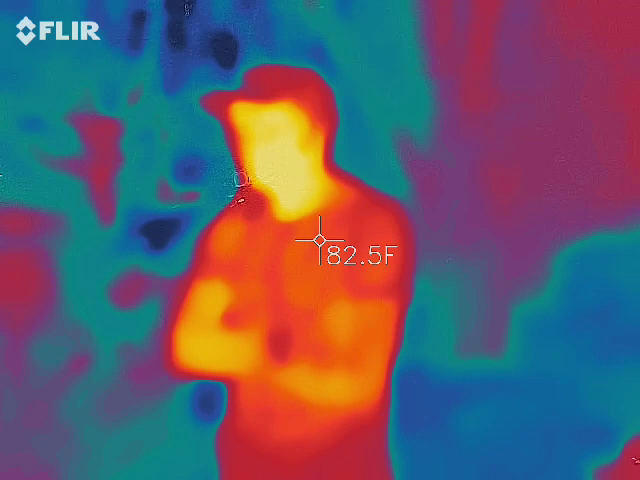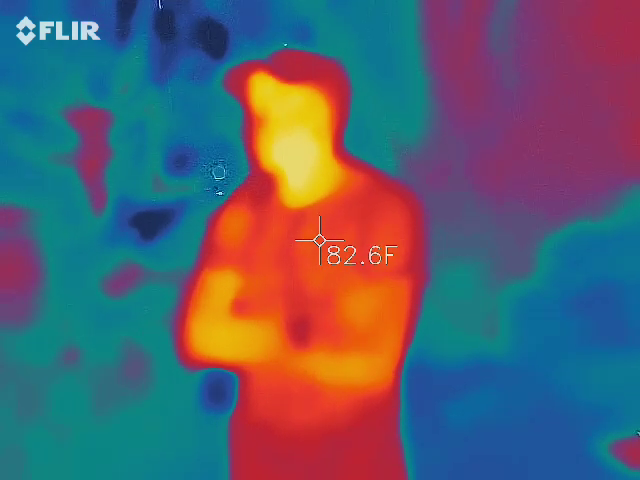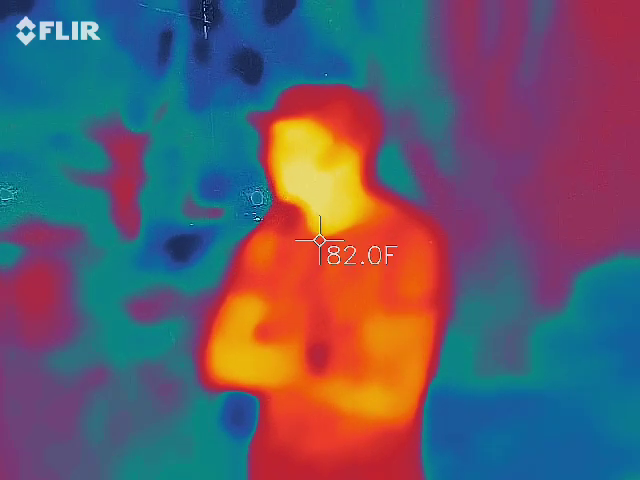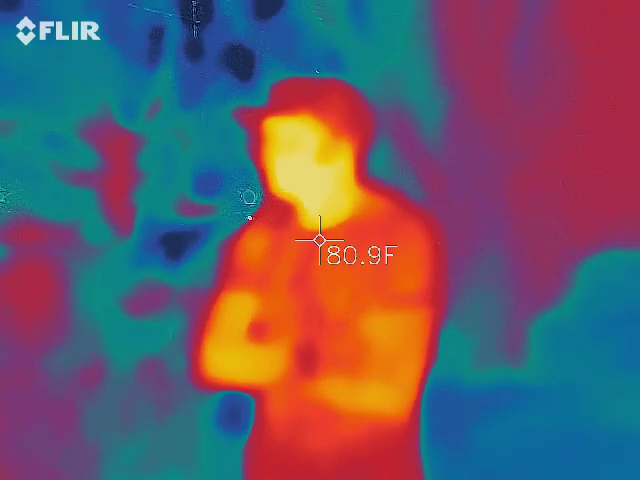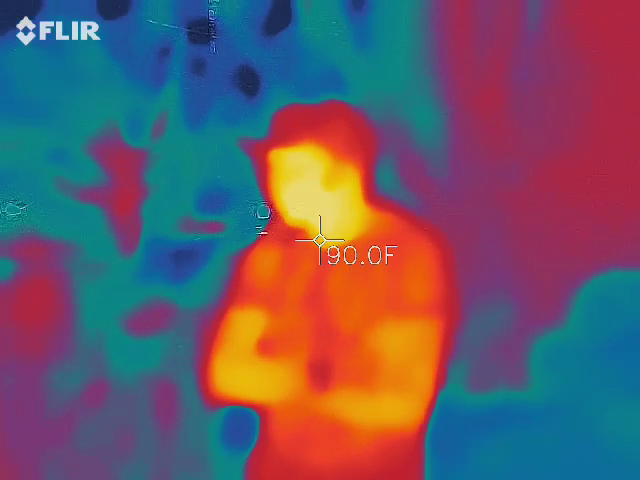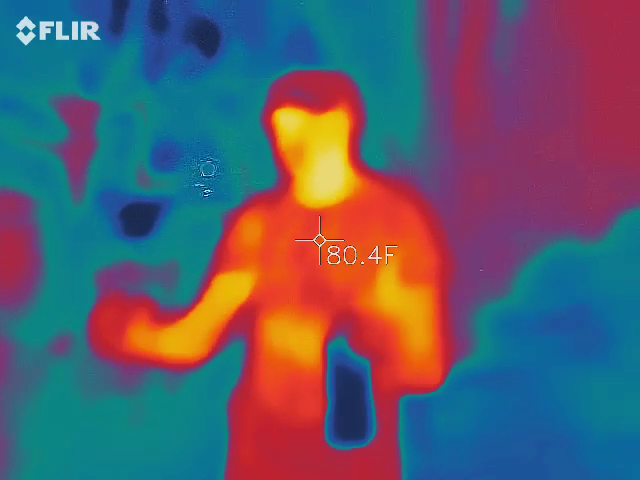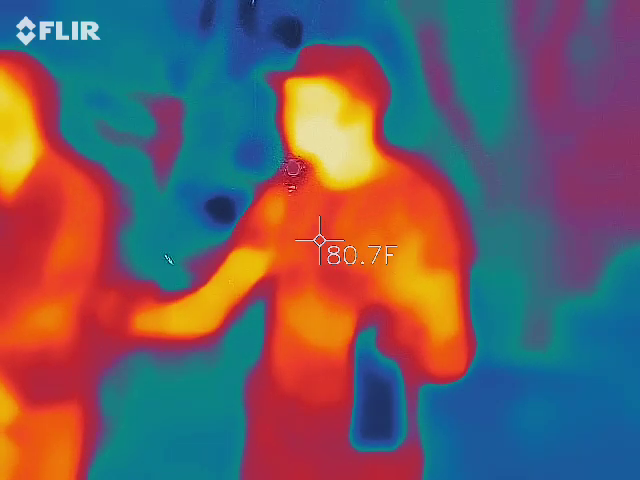So we definitely want to keep the lasers out of all windows of that building. Again, keep them straight down. That device is actually meant to be set up in a room with a camera and left alone. So the more still you are with it, the better you're going to do with both of them. Set them out in front of you and walk Frankenstein style, real slow.